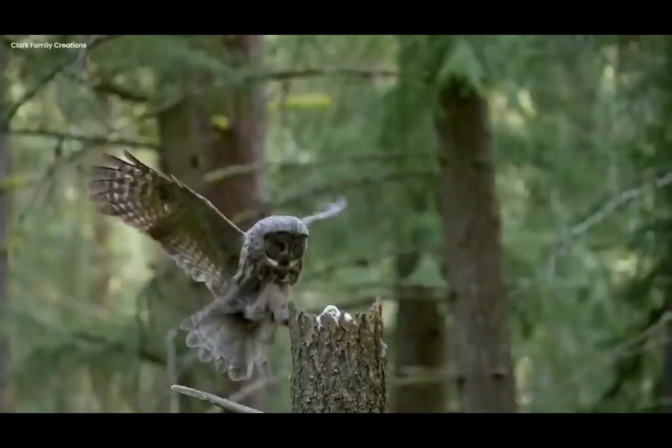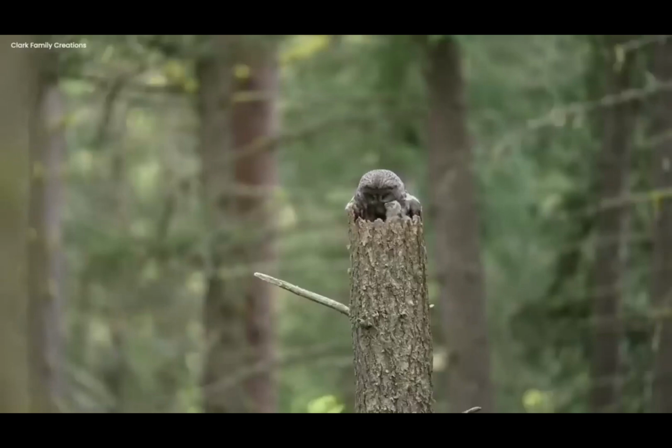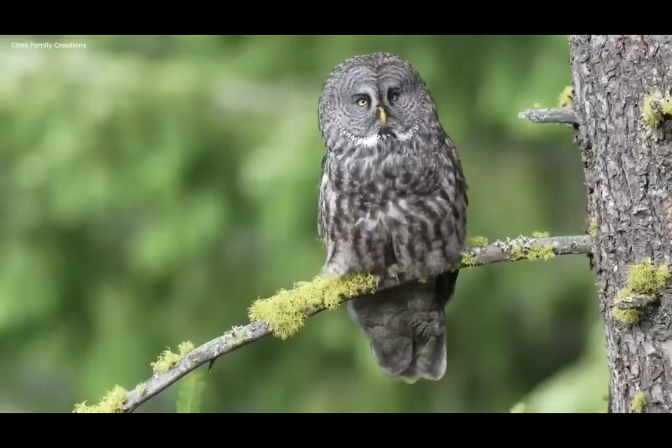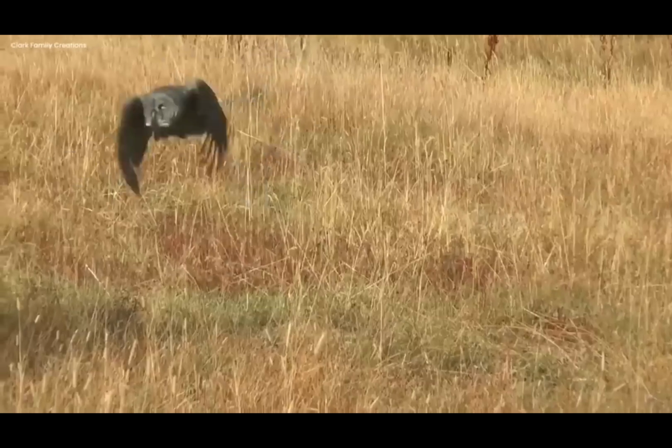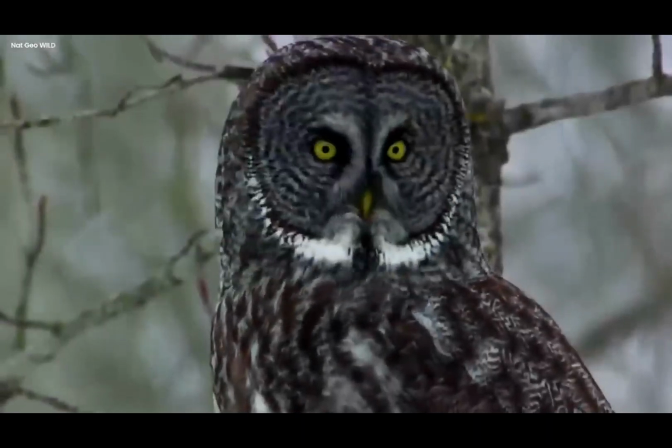Gray owls. A magical video shows an old forest with a wise gray owl and its two babies. The owl is big and looks cute with lots of soft feathers. Gray owls are the biggest owls on Earth. They live in the daytime, which is unusual for owls.